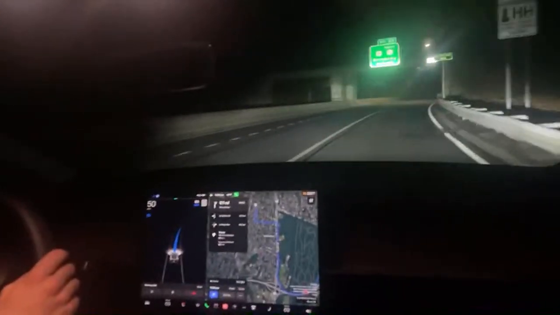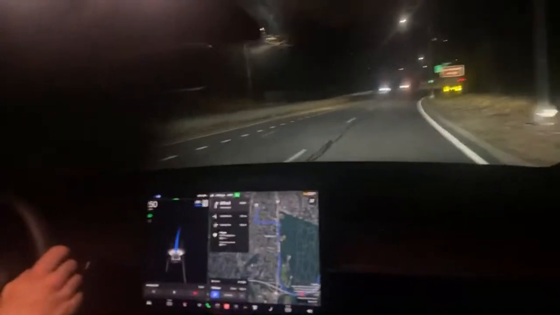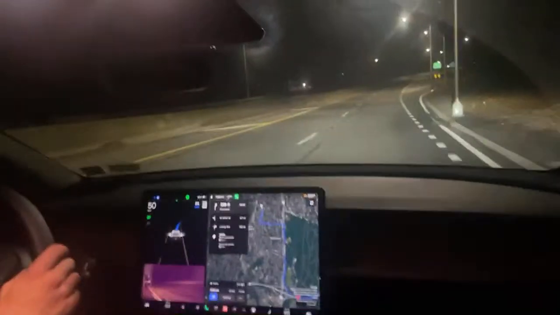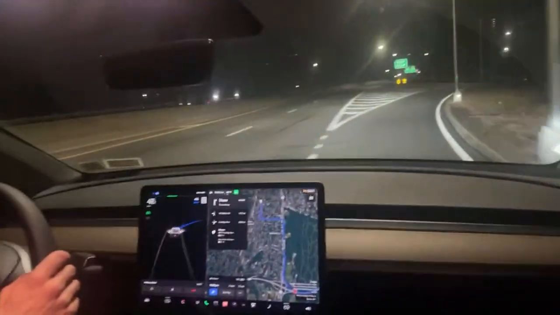All right, it's going to get off exit 23. See how it turns those high beams on when it gets a little dark? I like that feature. All right, so here goes our exit. It's not going to ask for permission. It's just going to do it.